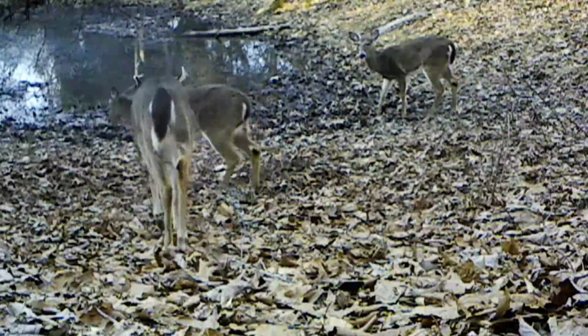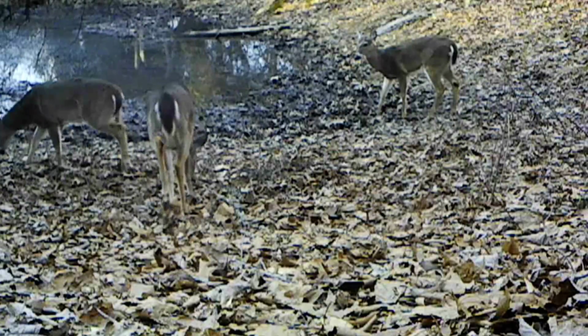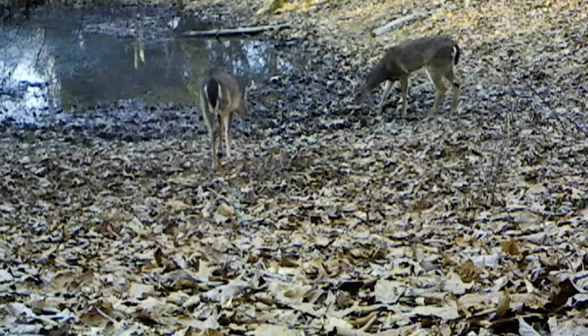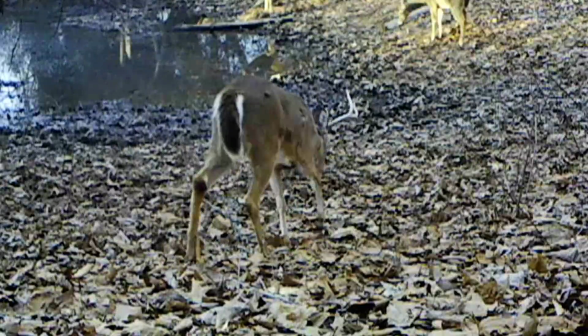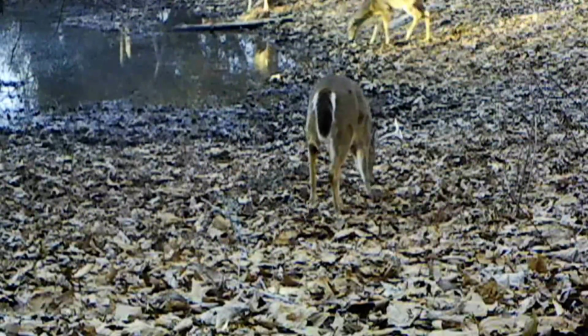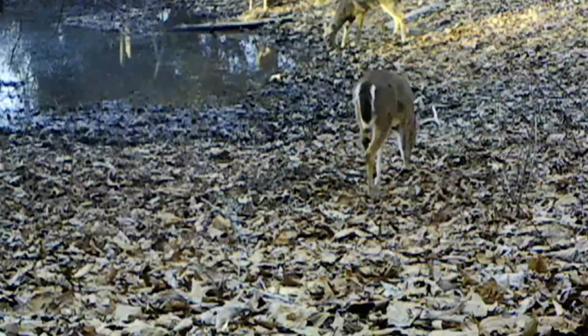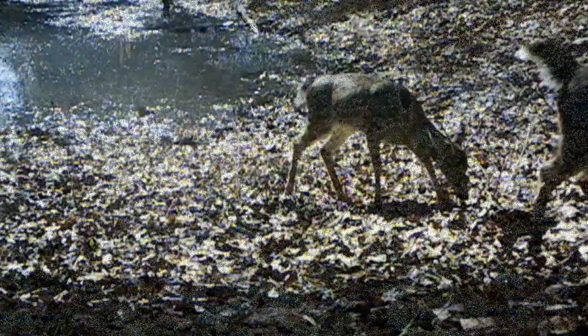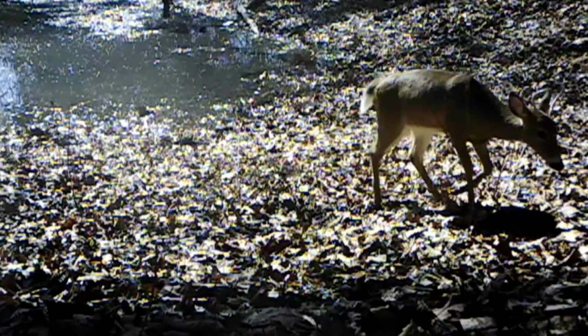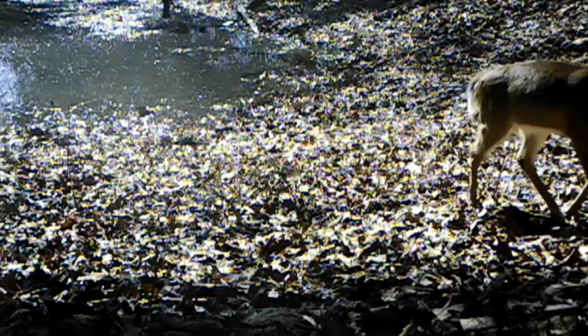And the bucks, this is the herd of bucks. They hang to theirself. Some of them got antlers on their head, and some of them's broke. But they hang together too. And I catch some pretty good pictures of them too. They don't mind this camera.